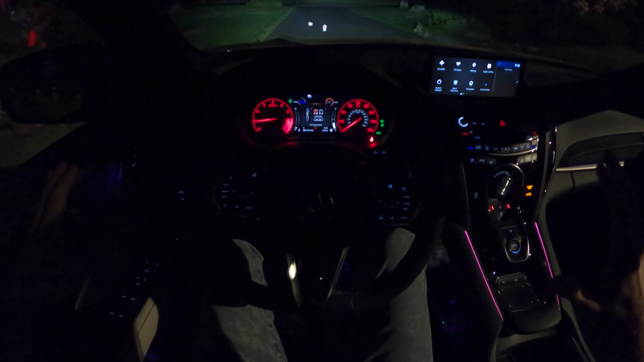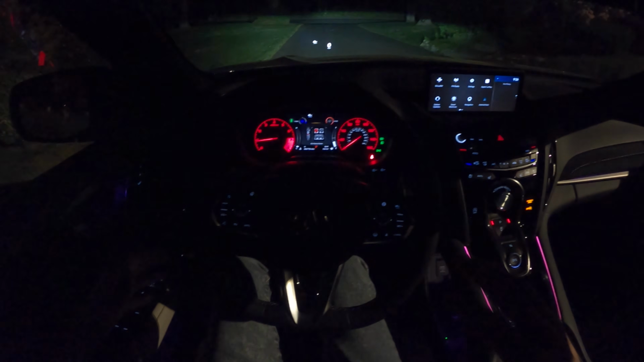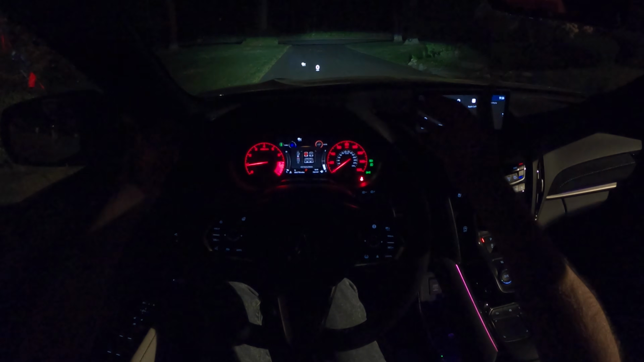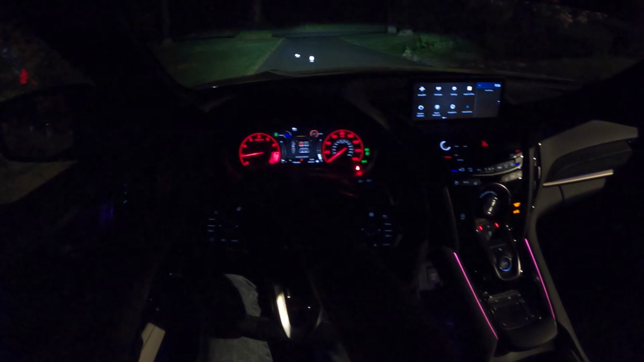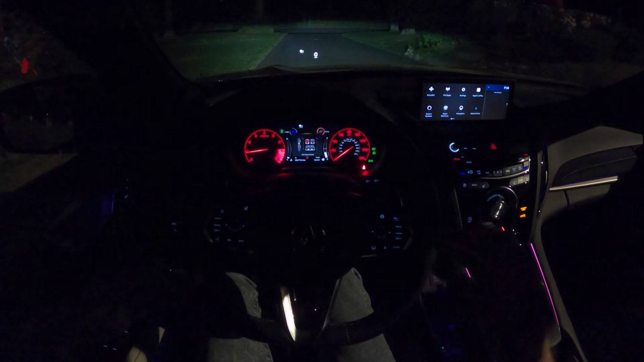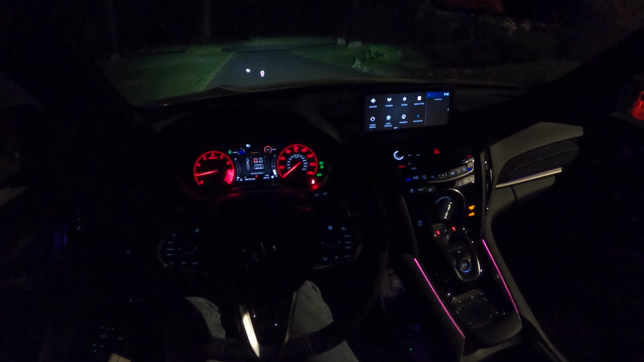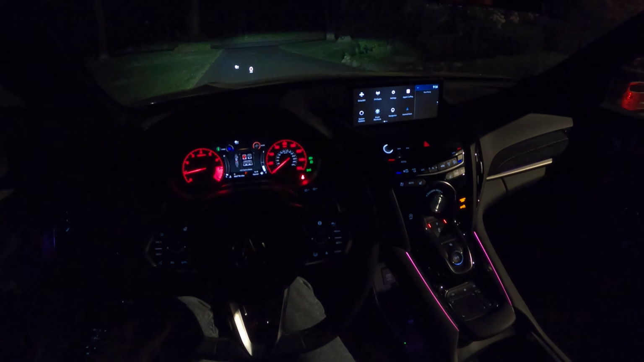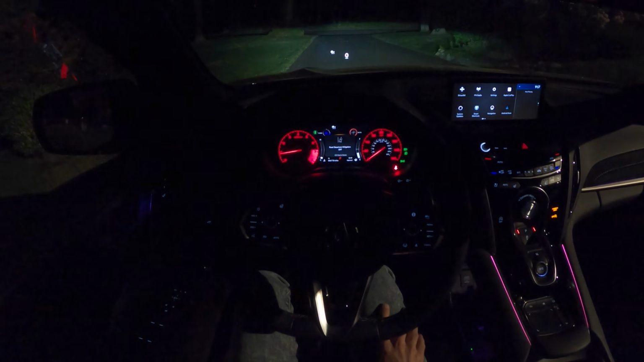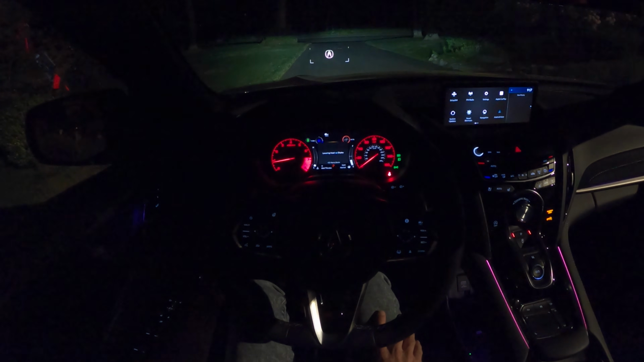I think it's really important to take a look at these cars at night because everything gets these great ambient lighting things now. So we'll go out to some real dark roads and get a feel for it. Headlights are in automatic mode. We've got these brilliant red gauges. I love a red gauge in a car because at night, that's so much easier on the eyes. The only problem is that often that means you've got a bright center display, but we can dim that as well.